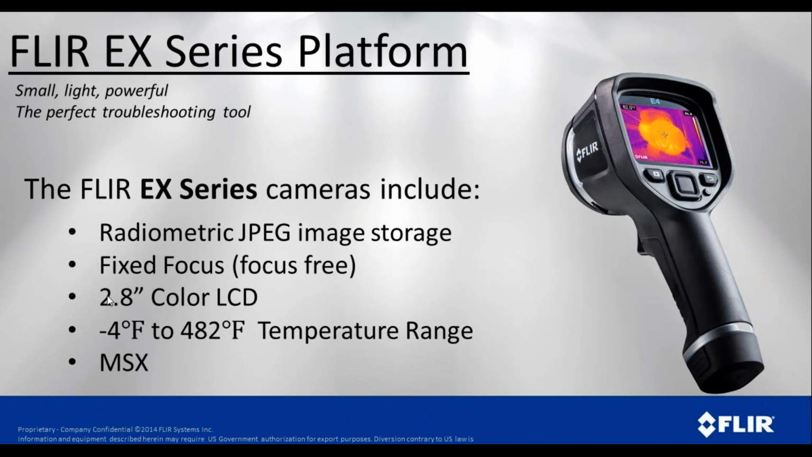And then from there we go up to our EX series. And when we say EX, the X is any one of a number of different cameras, our E4 through our E8. All of these cameras have a radiometric JPEG image. They're fixed focus, so we don't have to worry with focusing these cameras. Has a 2.5-inch color display, and then the temperature range goes from -4 Fahrenheit to 482 Fahrenheit. The EX series does have the MSX feature that we looked at earlier.